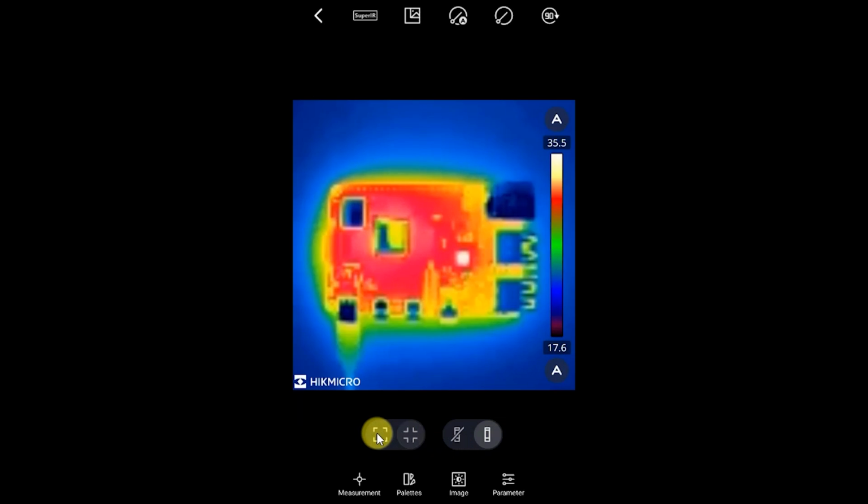We have some main controls down the bottom here. The scale bar, we can turn that on and off depending whether we want to use that or not. We can make the image full size on our screen, and there we have that. We have some image control at the top here as well. At the moment you can see that we have quite a pixelated image, and of course that's using the native 96 by 96 pixel resolution. So you can basically see what's going on, but obviously we're not getting such fine detail.